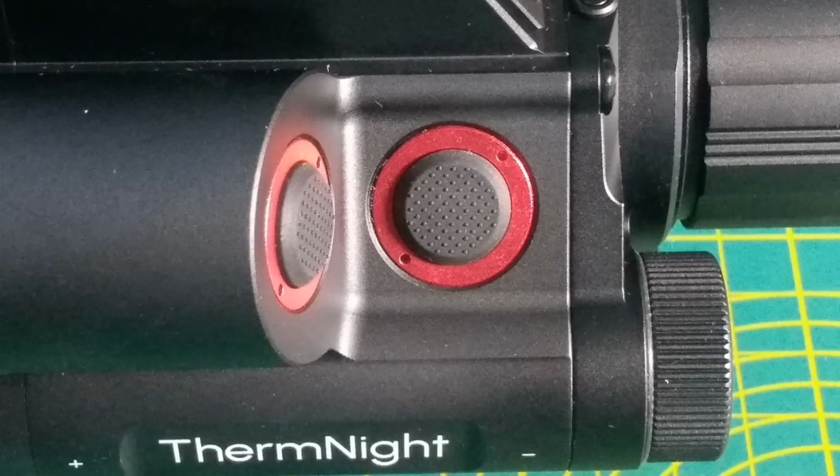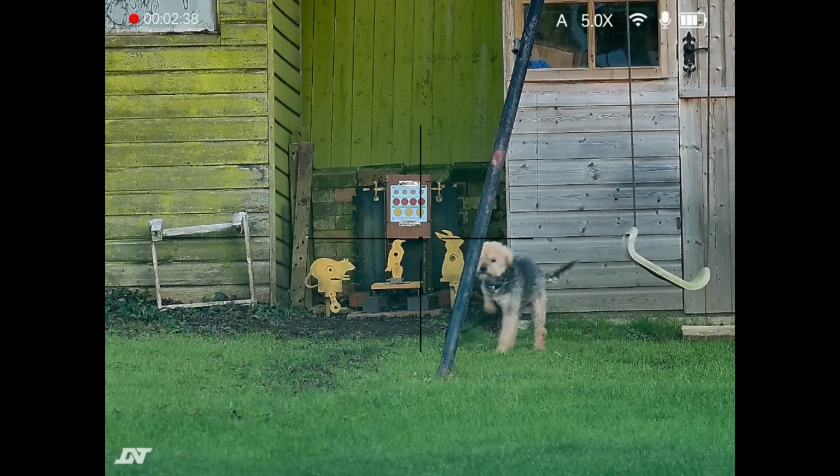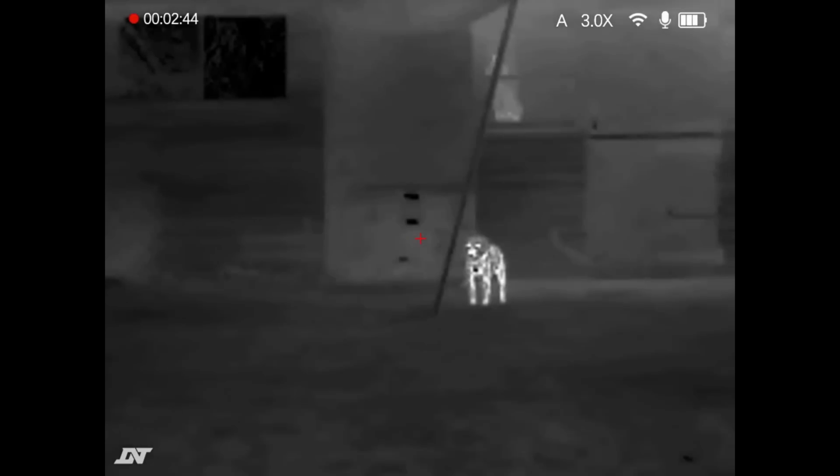And again then, even though we're in thermal mode in the menu, if I press the big button, it will switch to daylight mode, and there's Buzz in all his glory. You can see the difference in the depth of field if I go back to thermal mode, and there we are. So that's the thermal mode.